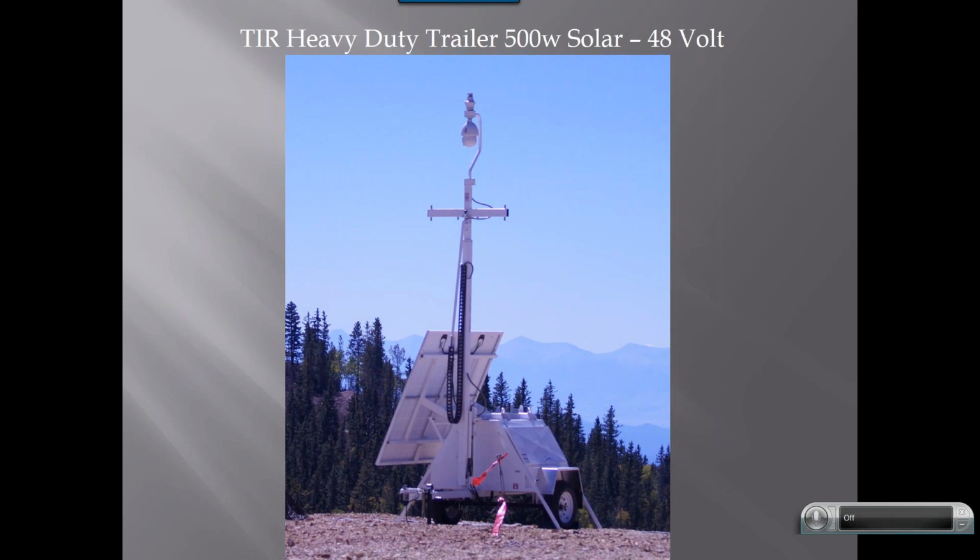So the primary trailer that we utilize is this trailer that you see here. It's what we call our heavy-duty trailer, the 500W, first 500 watt solar trailer. This particular unit has a large enclosure at the base, and so inside the large enclosure at the base of the trailer, we are able to put some valuable components into there that make the streaming of this trailer much easier to do. And so we'll talk a little bit about that.